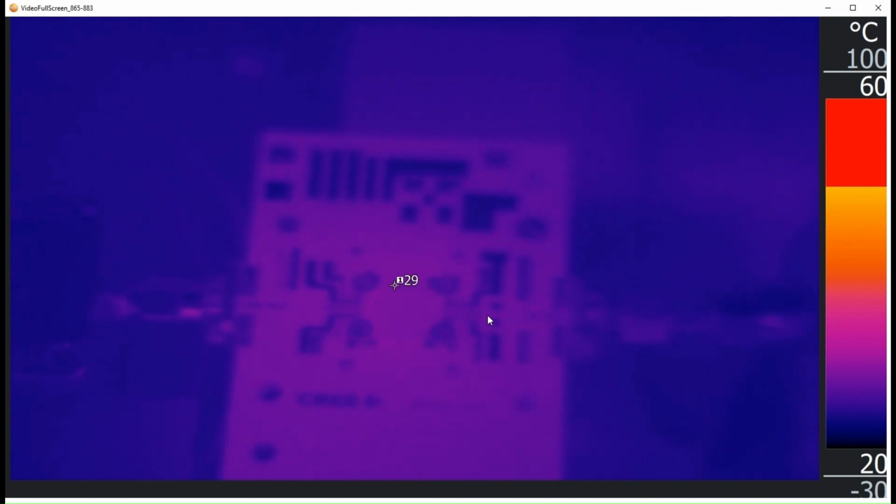So we'll switch on some RF as well now, and I'll increase the power. So I'm going to go up to around about 5 to 7 watts there. So you can start seeing that the whole of the image is increasing in temperature.